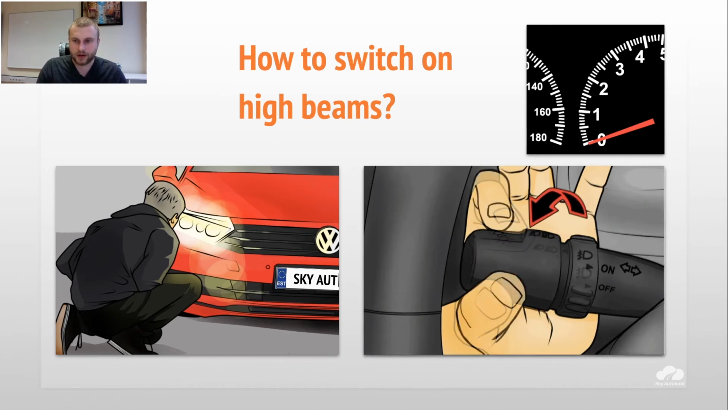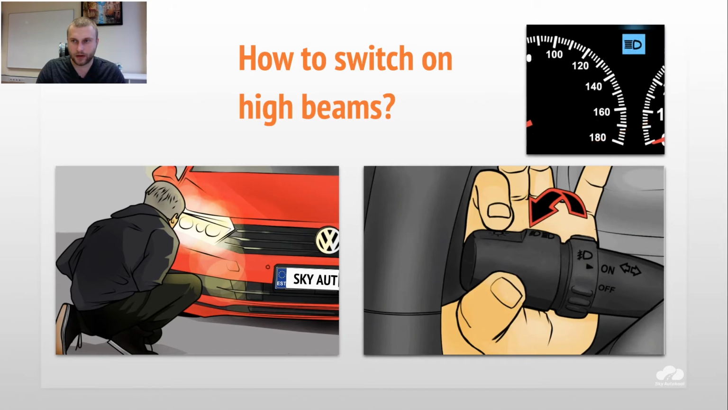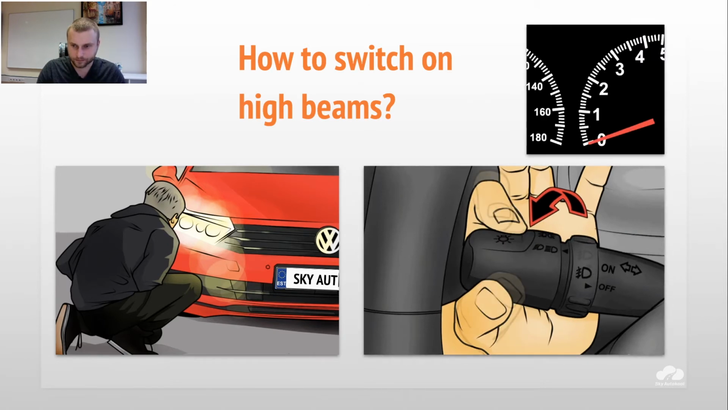So how to switch high beams? Here we can see actually fog lights are working. But if you want to turn on the high beams, you just have to push the same handle on the right picture in front. Just push it.